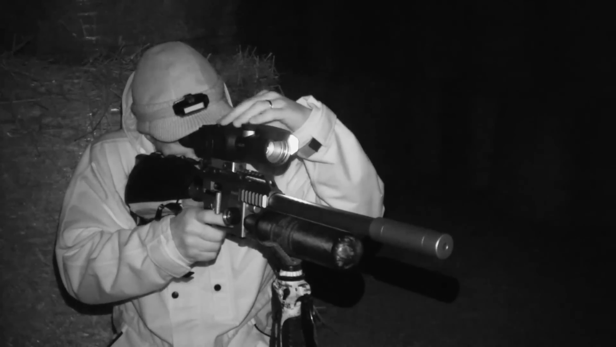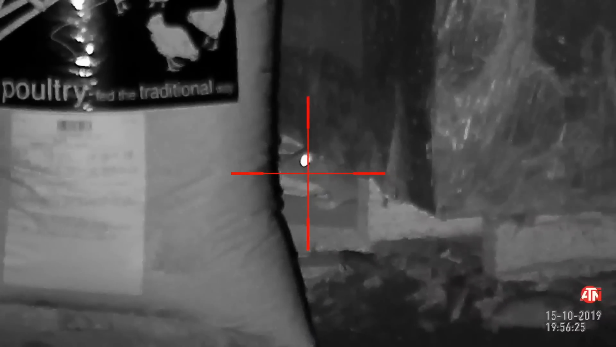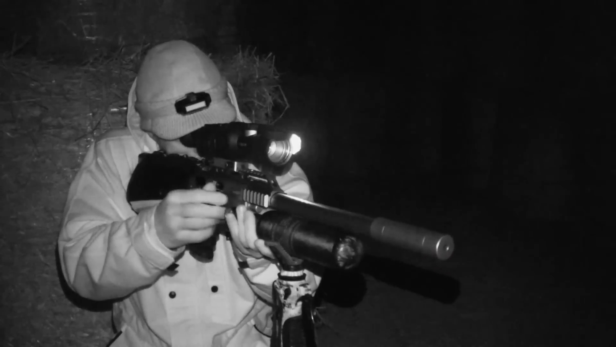A sub 12 foot-pound airgun is perfect for this sort of indoors close quarters shooting. And if you listen to the shots, the FX Impact is also incredibly quiet at this power level.